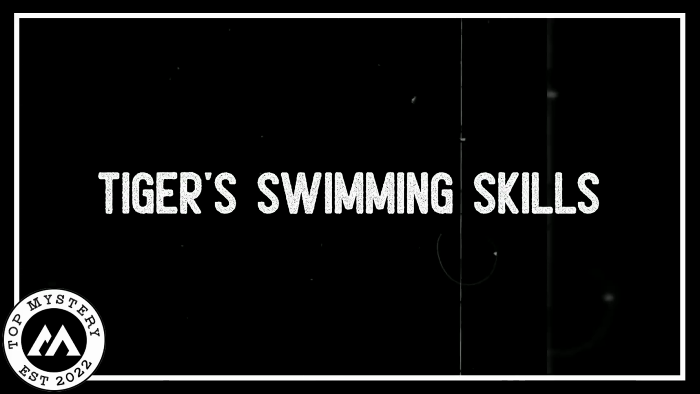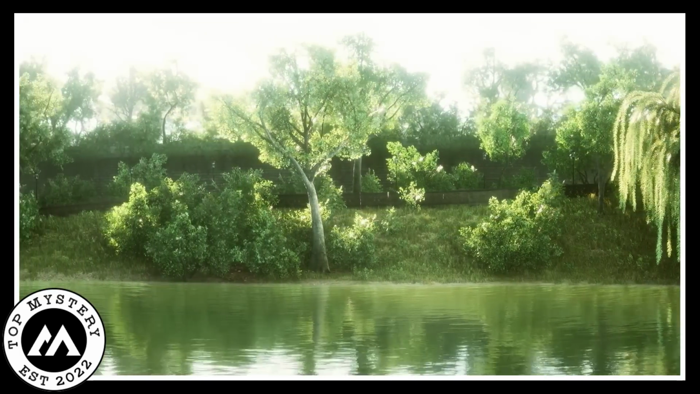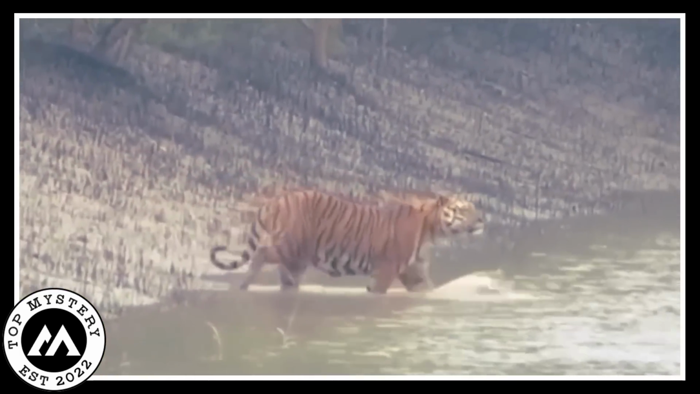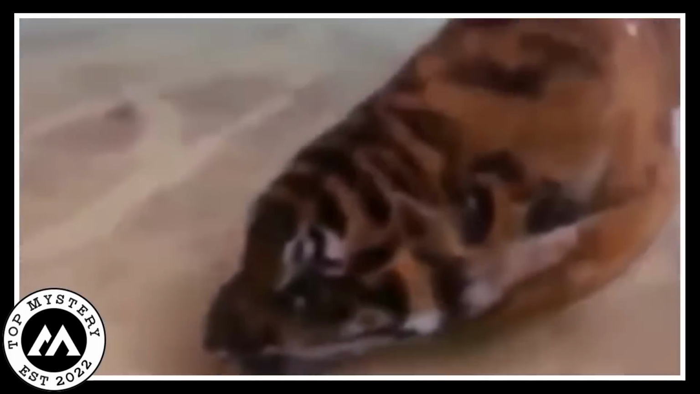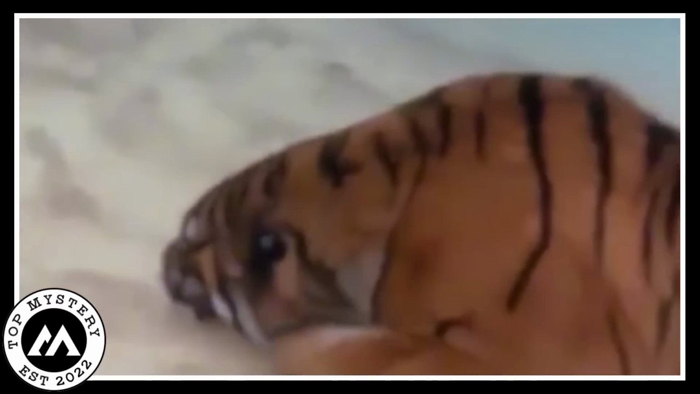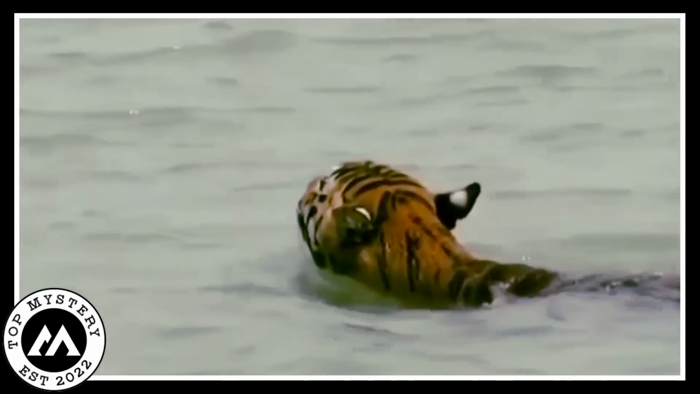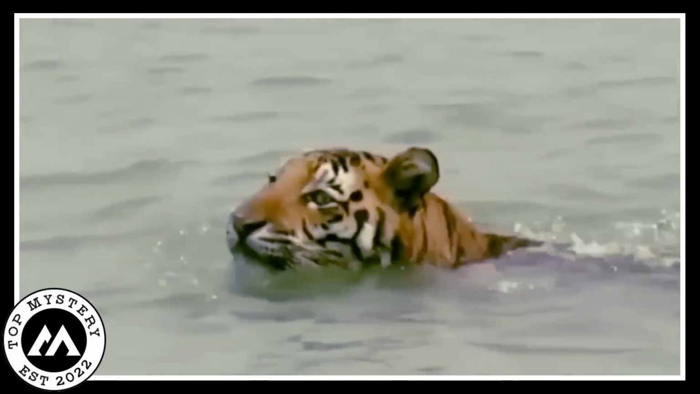Tiger's swimming skills. Out in the wild, something amazing happened. A strong tiger decided to jump into the river, surprising everyone. A camera, still watching from the riverbank, recorded the tiger swimming underwater like a real pro. With every paddle, the tiger showed off its awesome swimming skills, gliding through the water super smoothly. The ripples played around the tiger as it moved through the river with a clear goal. When the tiger got near to the other side, its head popped out of the water, showing a determined look.